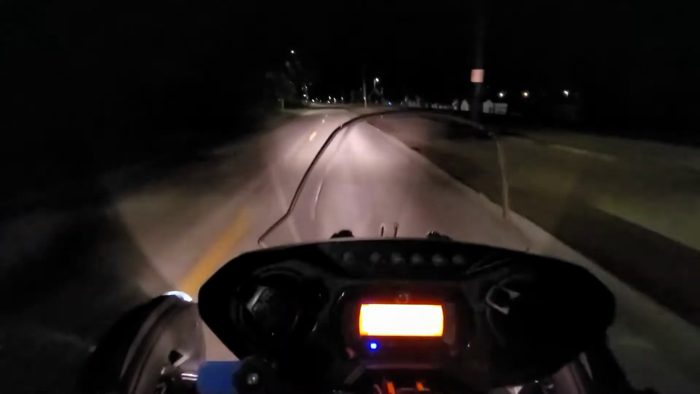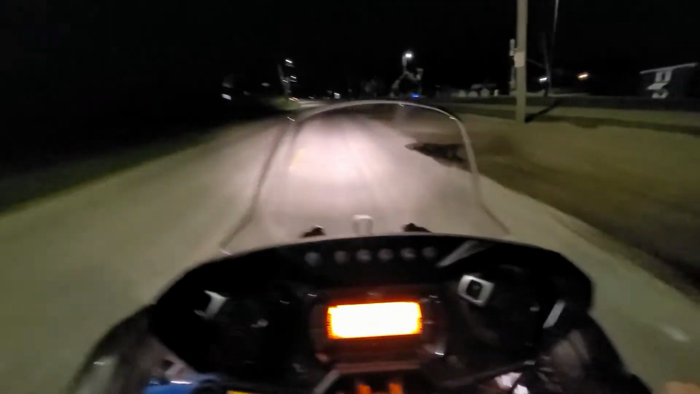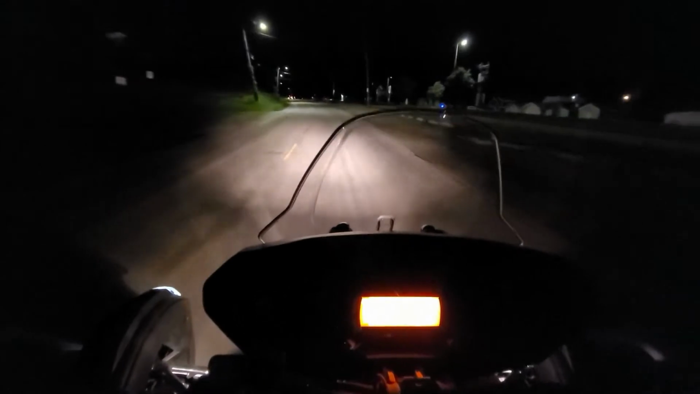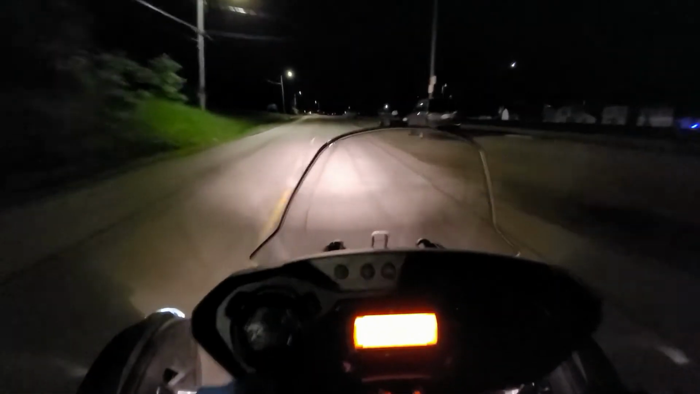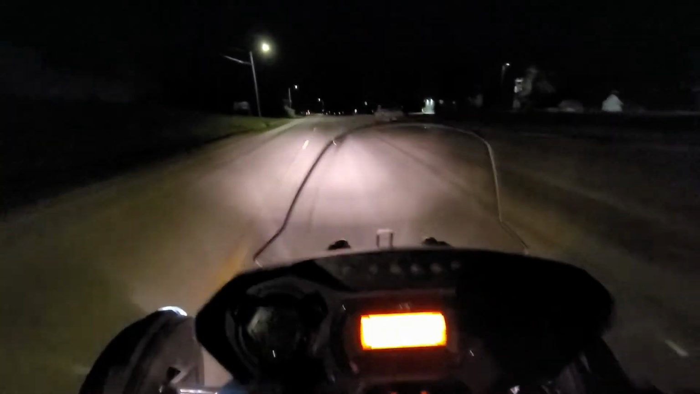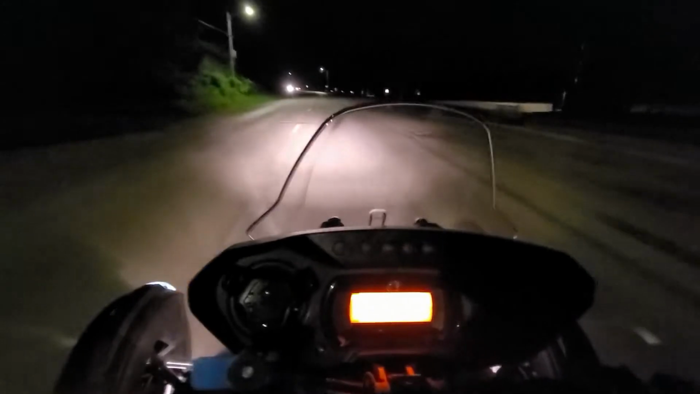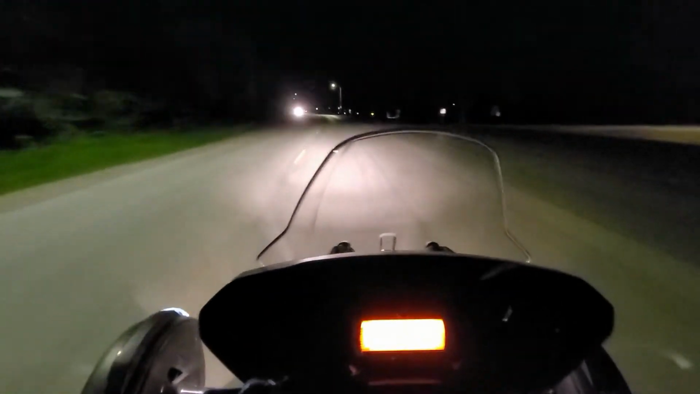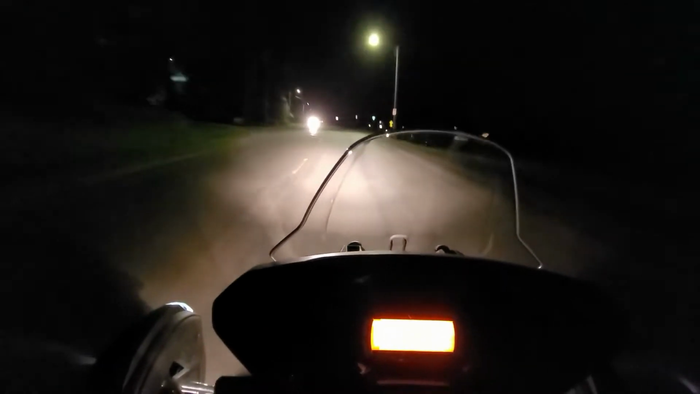And so yeah. Oh yeah, and you can see the little blue light illuminate down on the dash too, showing you when the brights are on and when they're not. So you can always check by that too if you're watching the video and find it a bit hard to see when they come on. But yeah, like I said, other than that, super smooth ride.